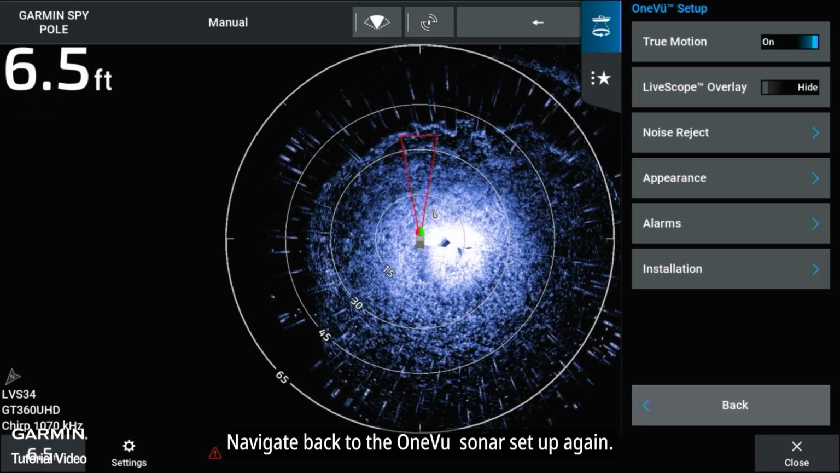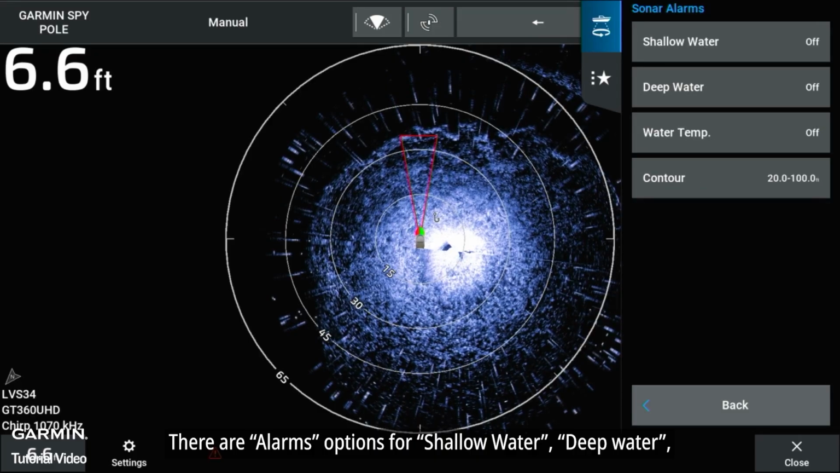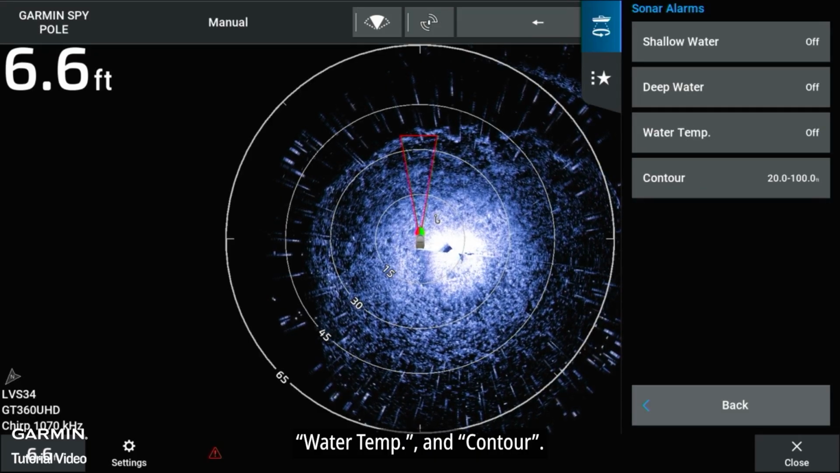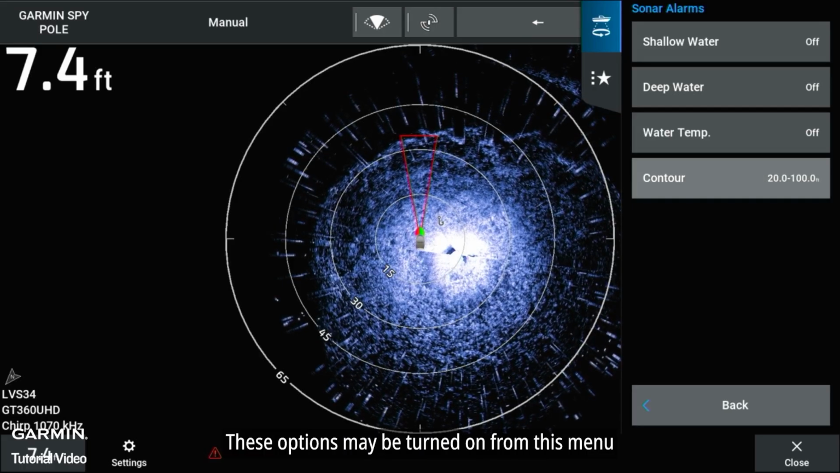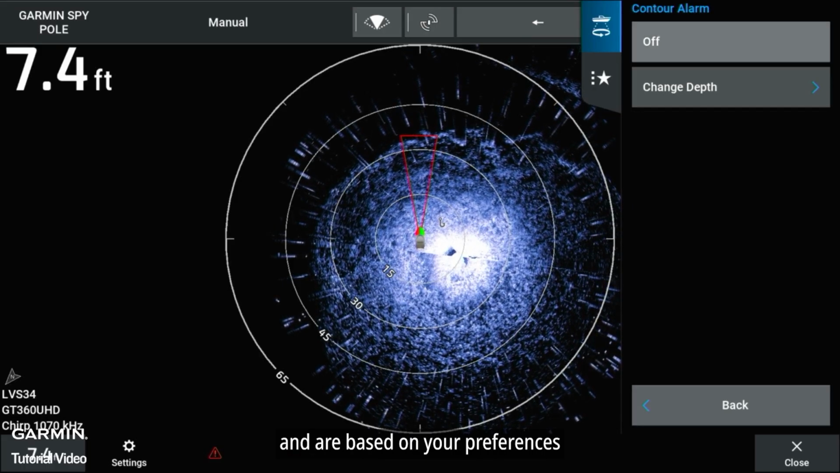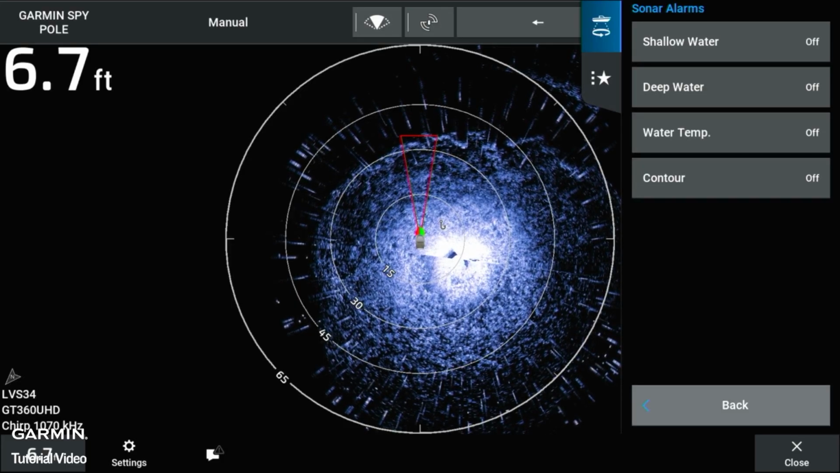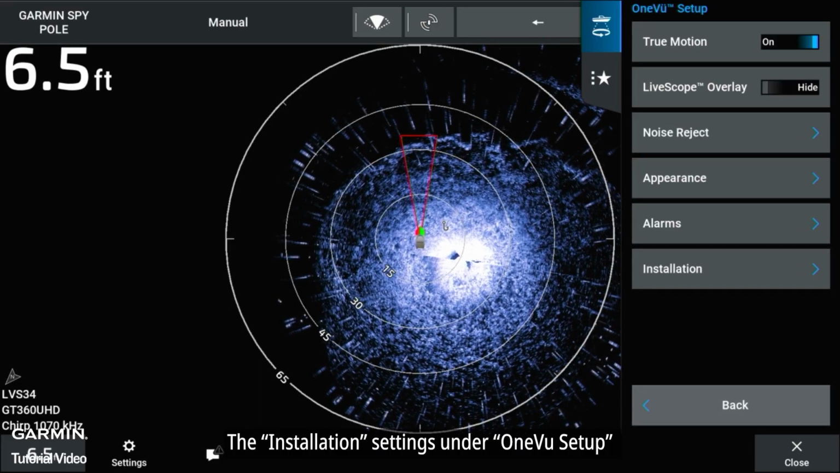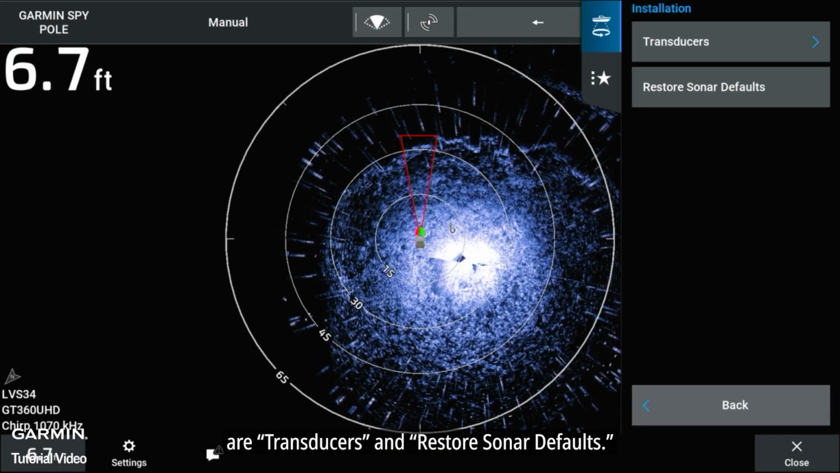Navigate back to the OneVu sonar setup again. There are alarm options for shallow water, deep water, water temp, and contours. These options may be turned on from this menu and are based on your preferences during the first setup of the chart plotter. The installation settings under OneVu Setup are Transducers and Restore Sonar Defaults.